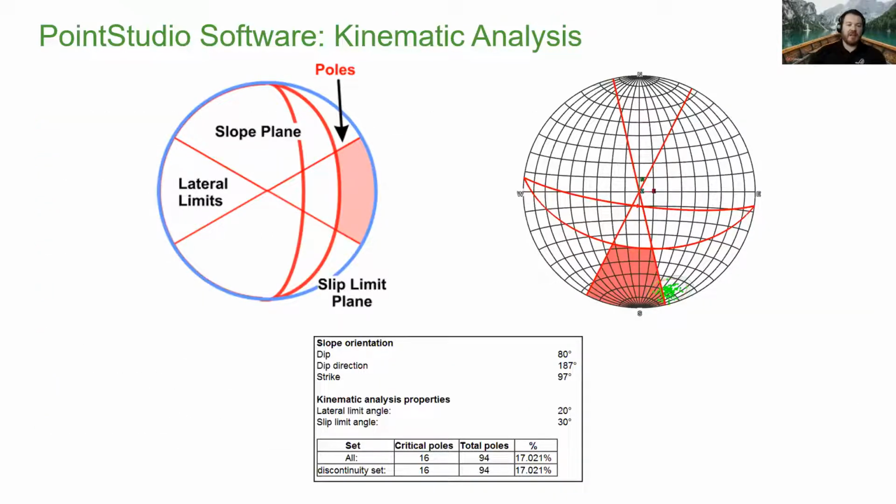So here's a further image of kinematic analysis in the software, where you're looking at a reporting of the point cloud data in that critical zone, and then it gives you small analysis properties down at the bottom there, showing you how many critical poles out of the total in a discontinuity set, and the percentage, live within that critical region.